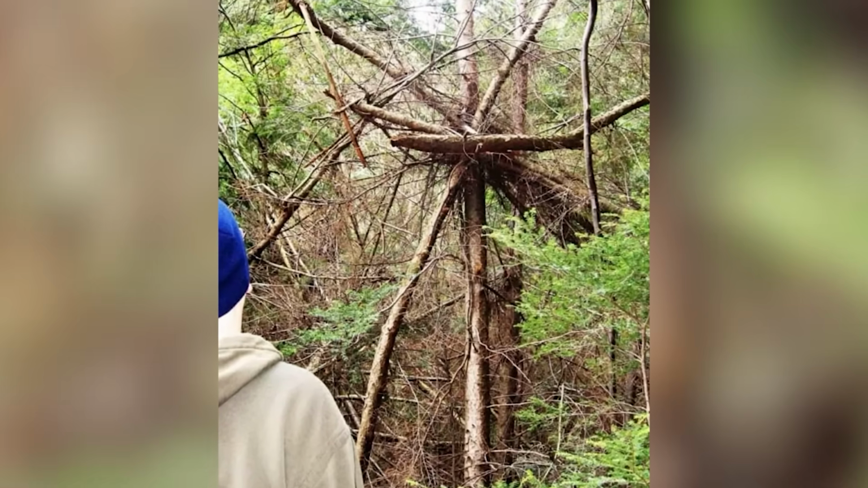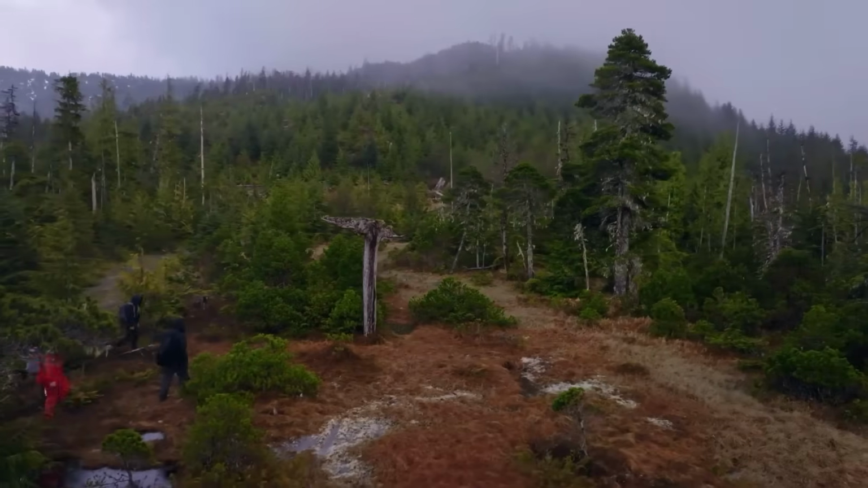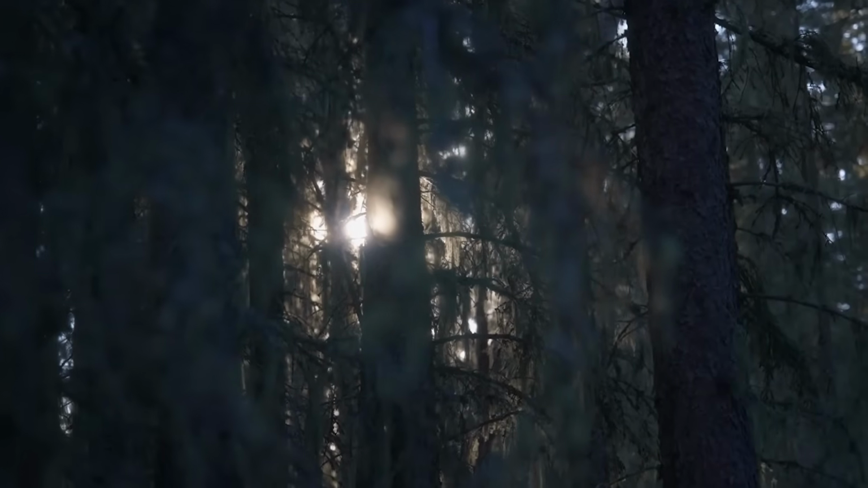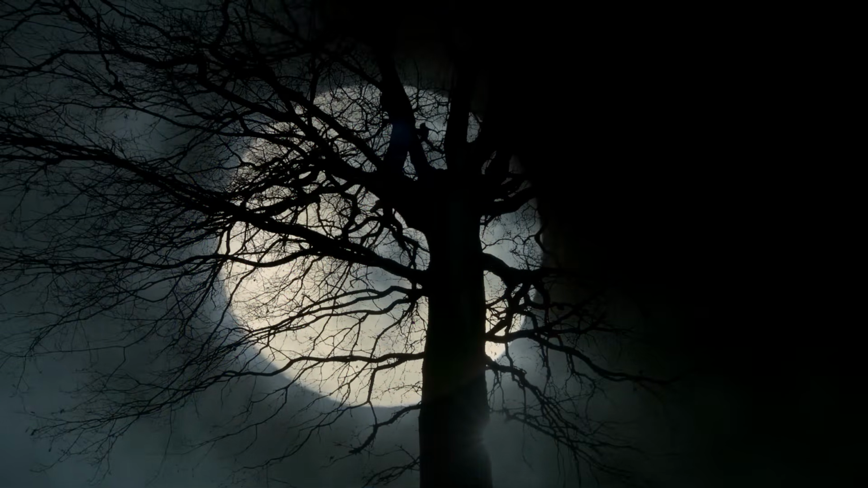What if they were above it all? Not hiding behind rocks or running through underbrush like prey, but maneuvering through the treetops, out of reach, out of sight, slipping across branches like shadows with weight. It sounded impossible, but the evidence wasn't lying.